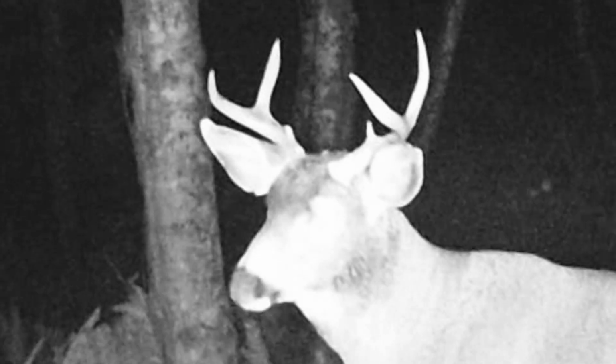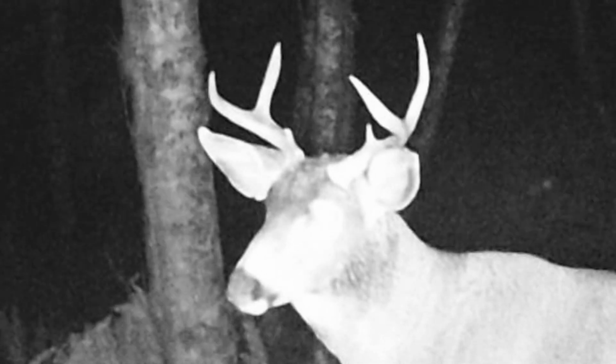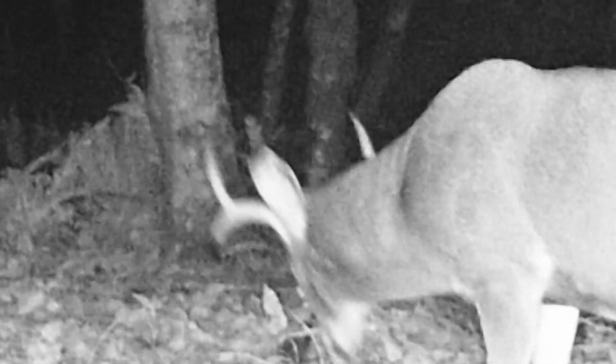I found that the windier, the nastier it is, those bucks are moving. Those blacktail are moving all over the place. It's a fantastic time to get a lot of good footage on film.